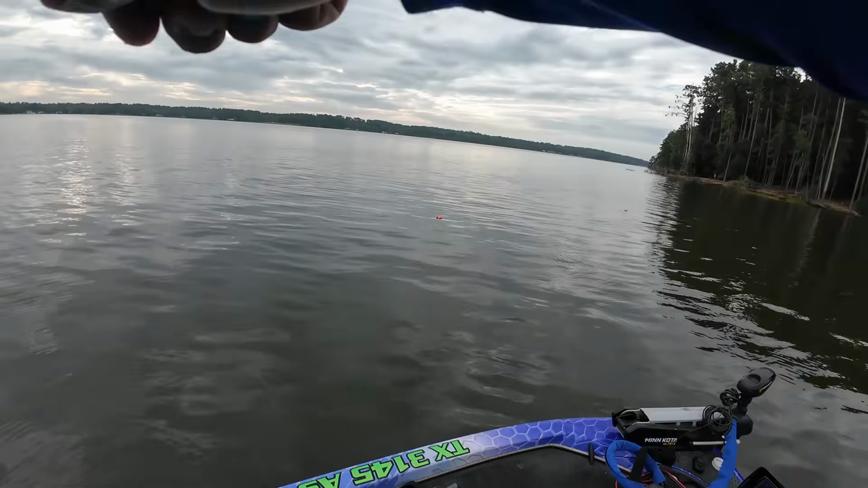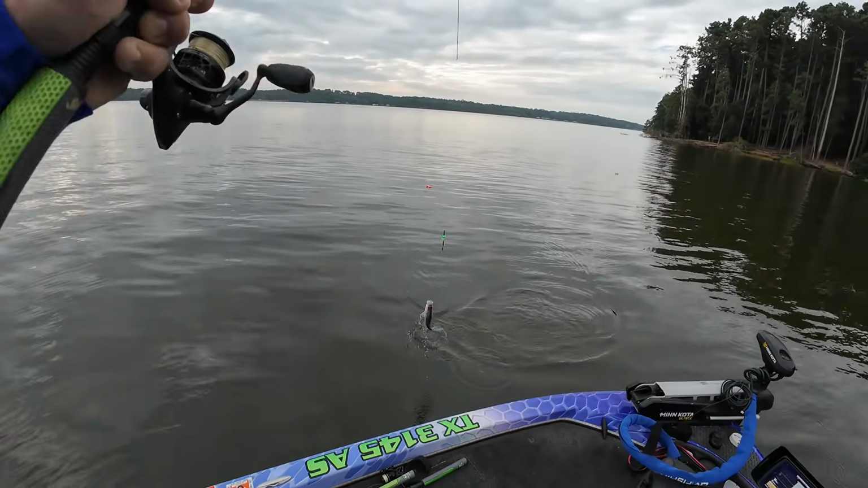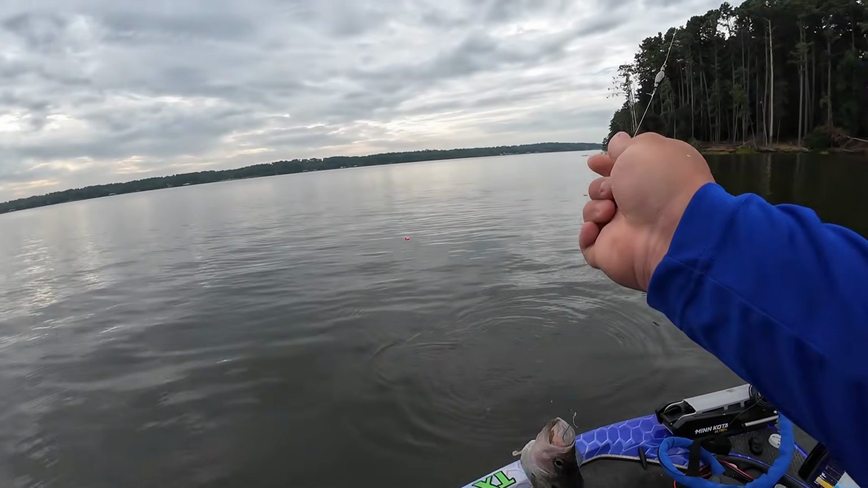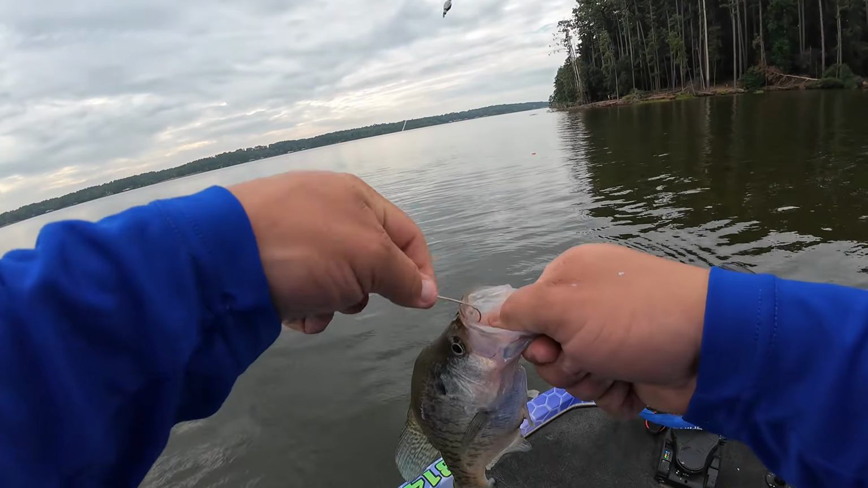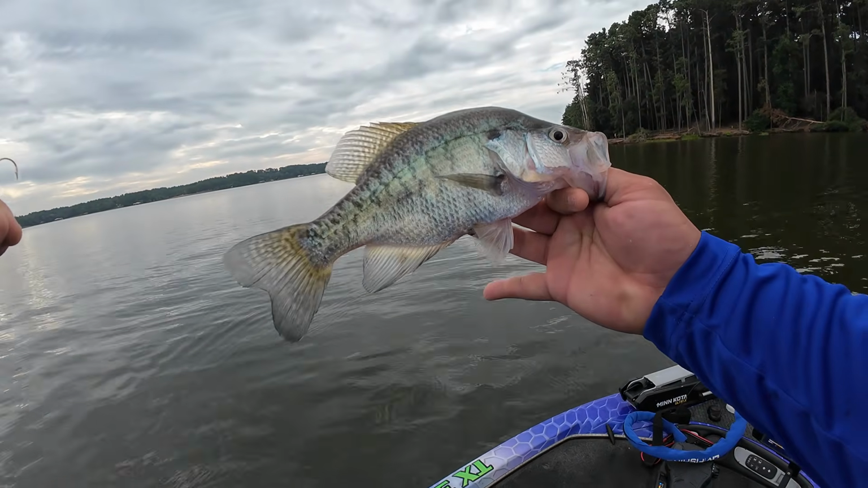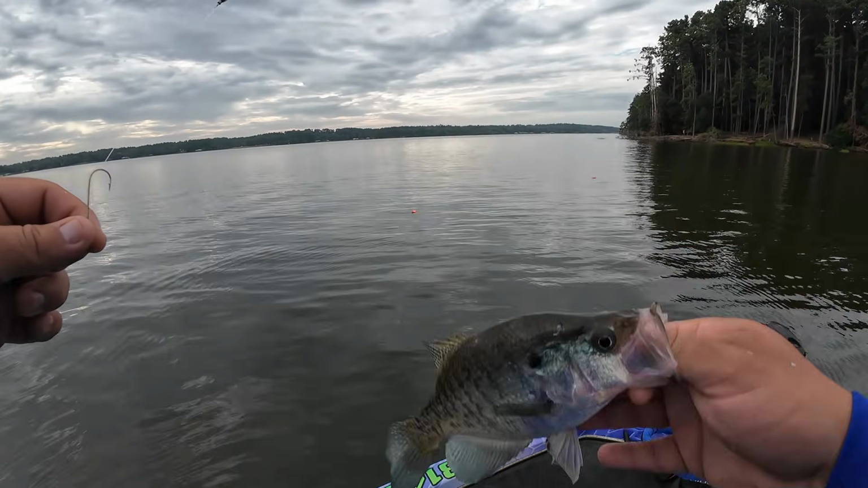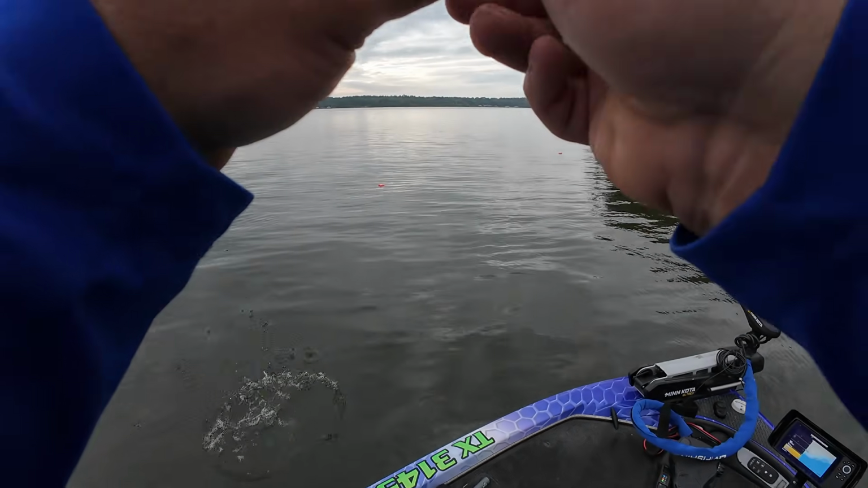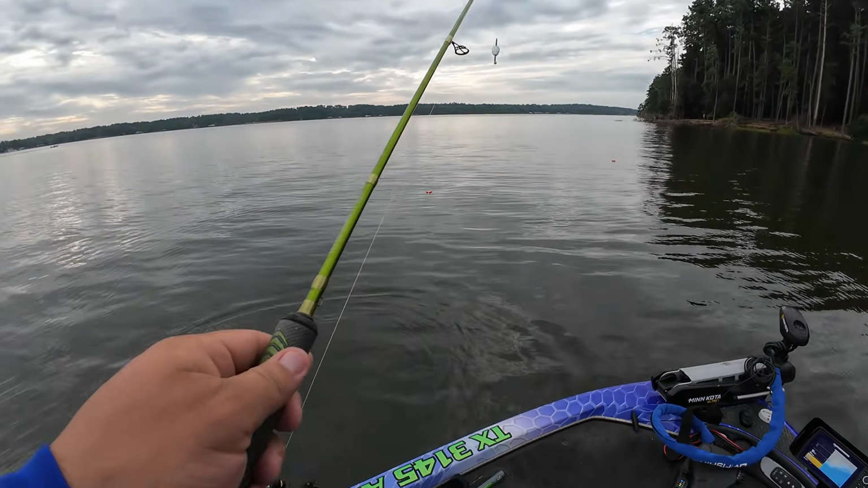Oh my gosh, look at that, y'all. 6. Better fish. Hey, a good white crappie off there, y'all. Look at that. Solid white, not a giant. Little back on it, about 11.5 inches or so. Hey guys, that's 6 crappie off of there. Let me go ahead and show you what I'm fishing right here.